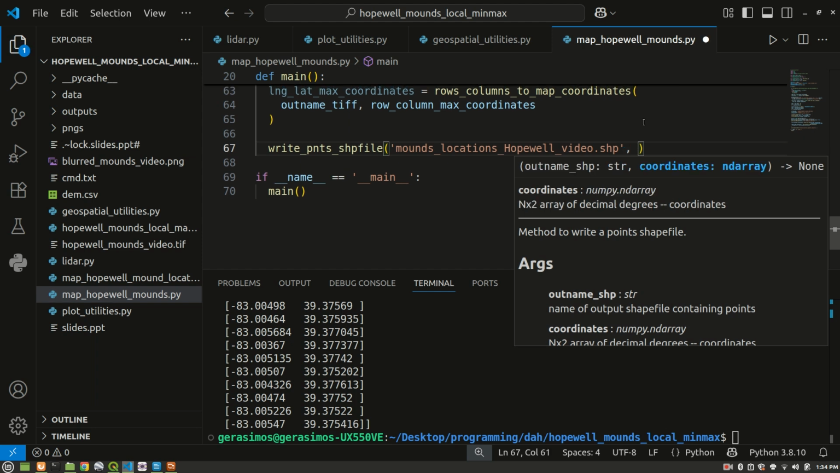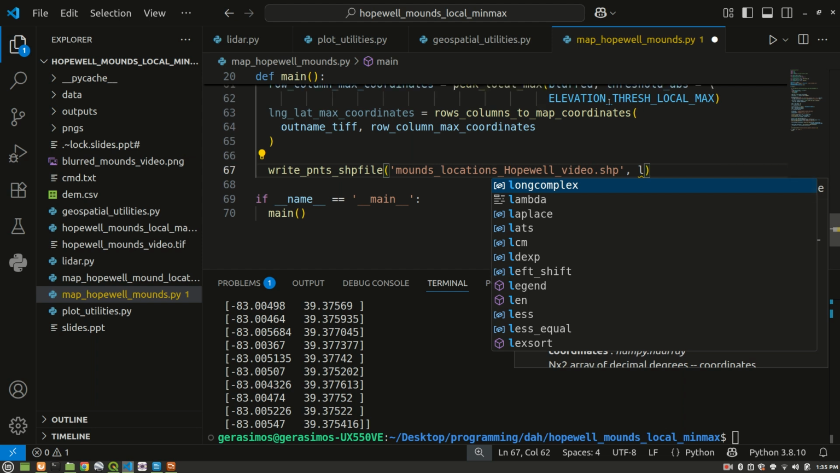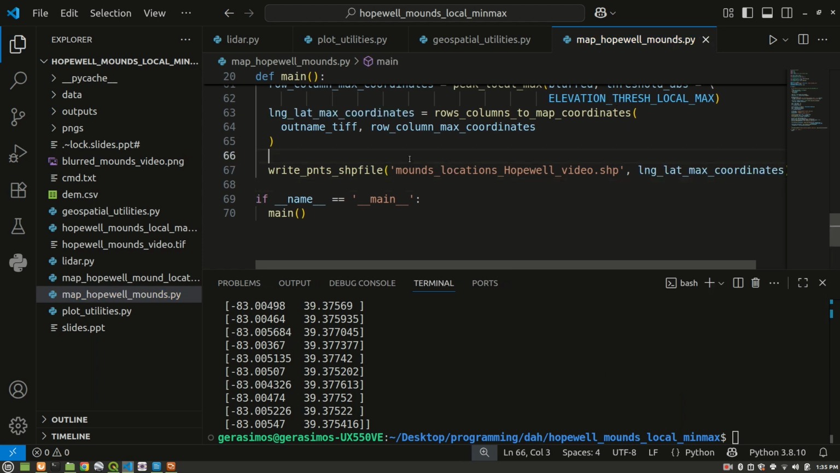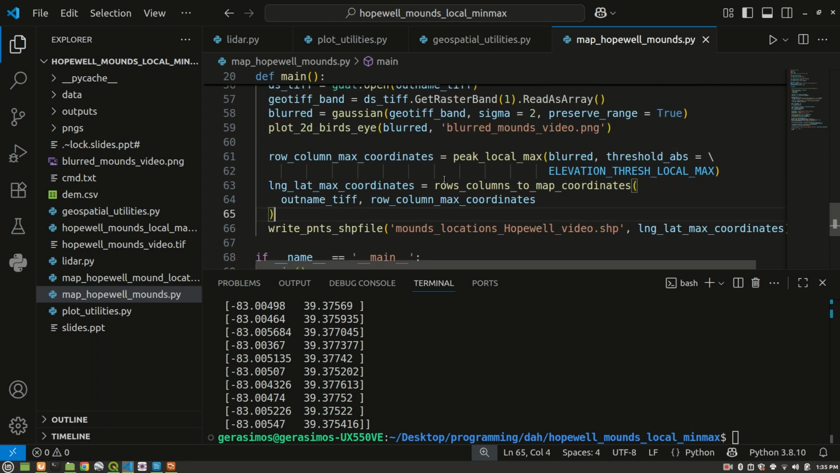And we're going to pass in our long lat max coordinates. So hopefully we're going to get a shapefile that maps our mounds in the Hopewell Mound City Complex. They're in Chillicothe, Ohio, great state of Ohio, beautiful place.